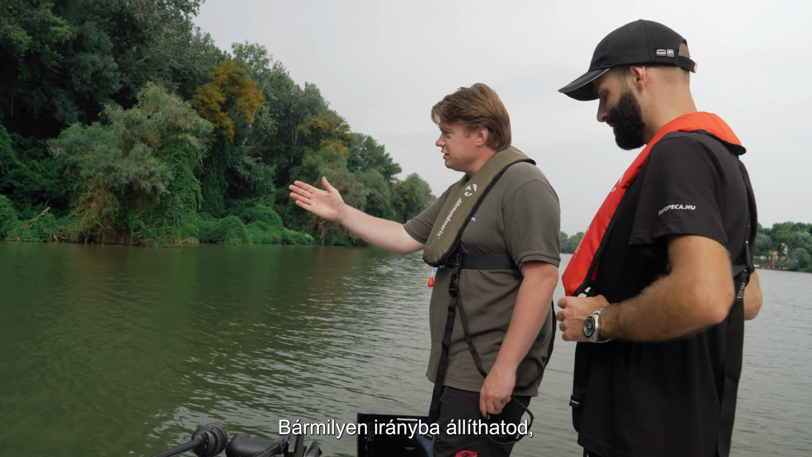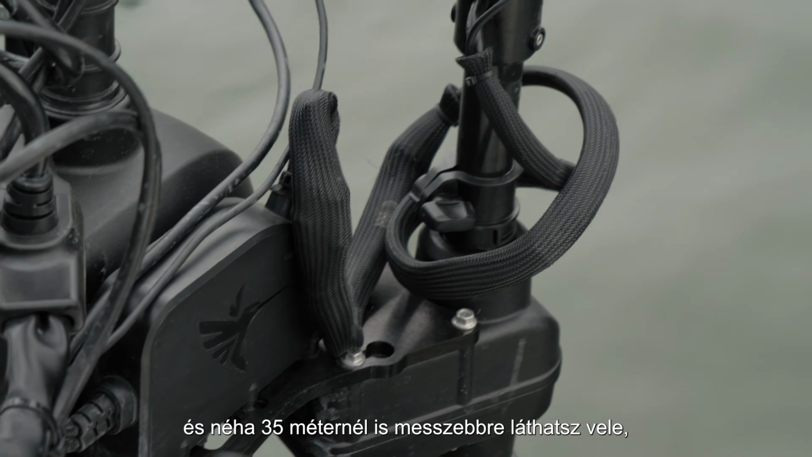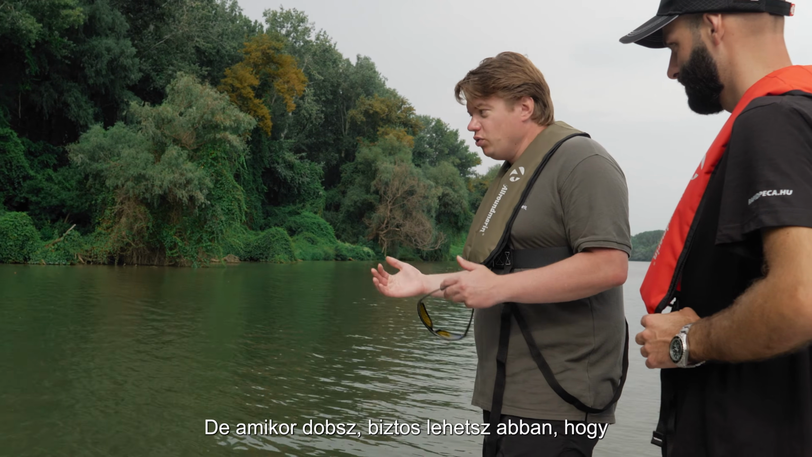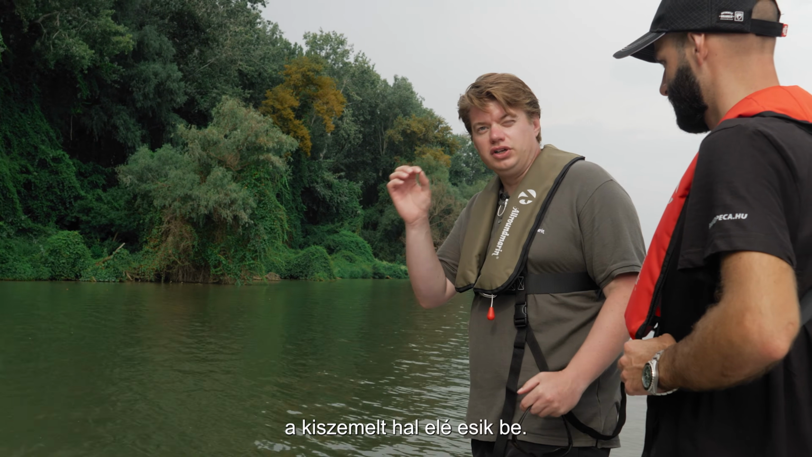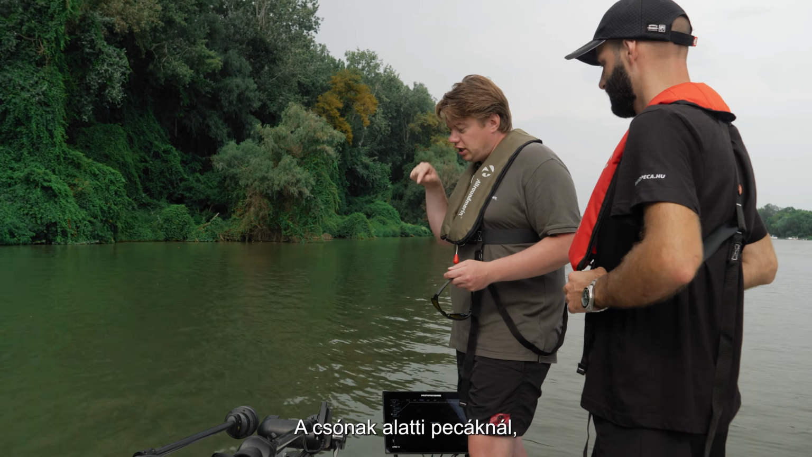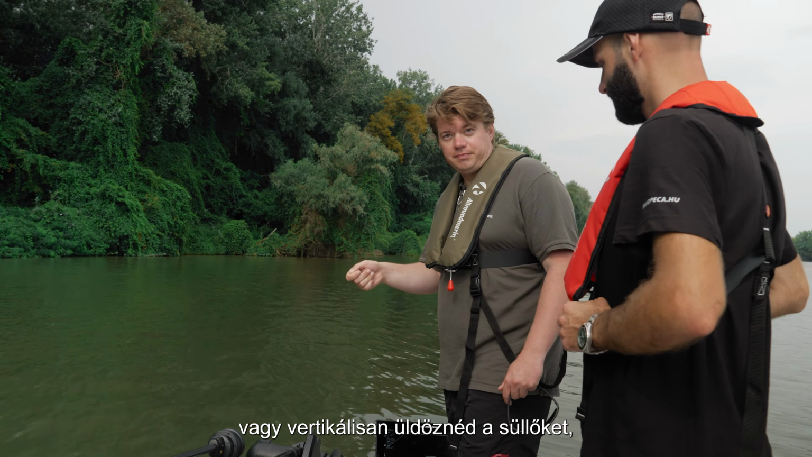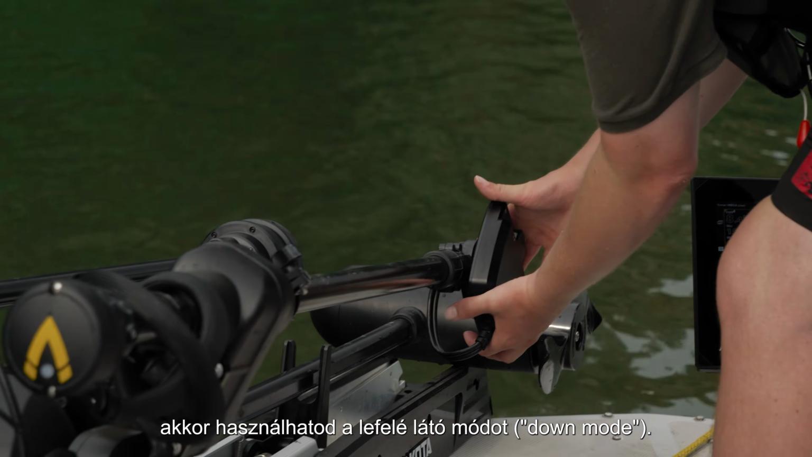Like with a flashlight, you can point it in this direction, all you want, and you can look sometimes more than 35 meters with optimum clarity. Then you are sure when you cast that you cast your lure directly in front of the fish you want to catch. But when you want to fish under the boat, like when you do clonking for catfish, or when you fish vertical for zander, then you use the down mode,